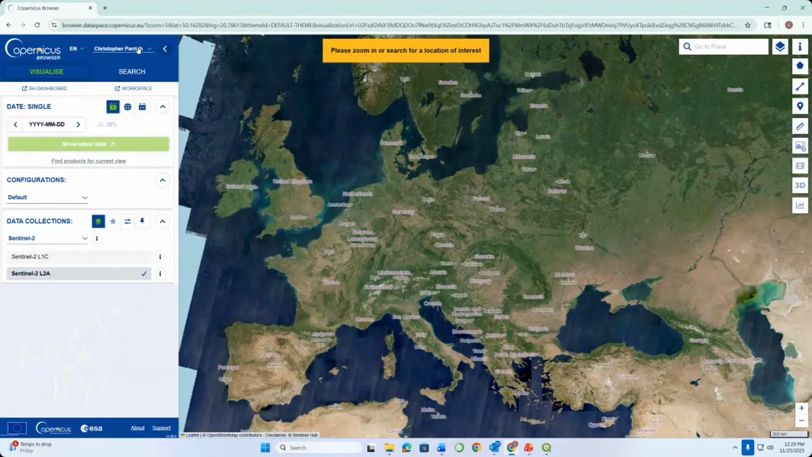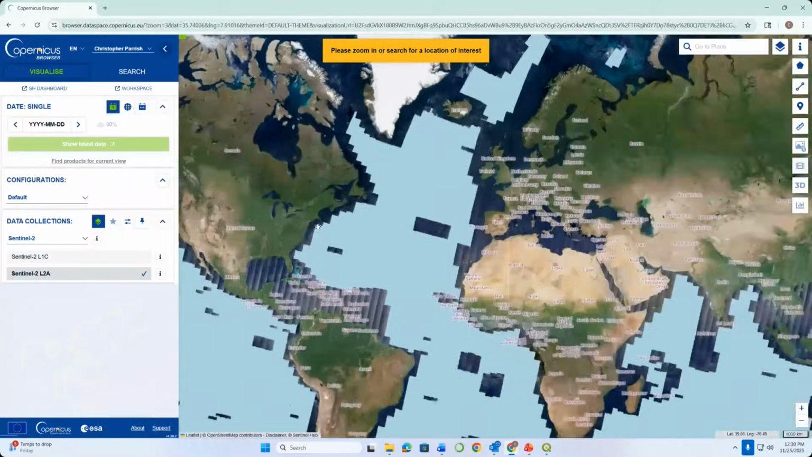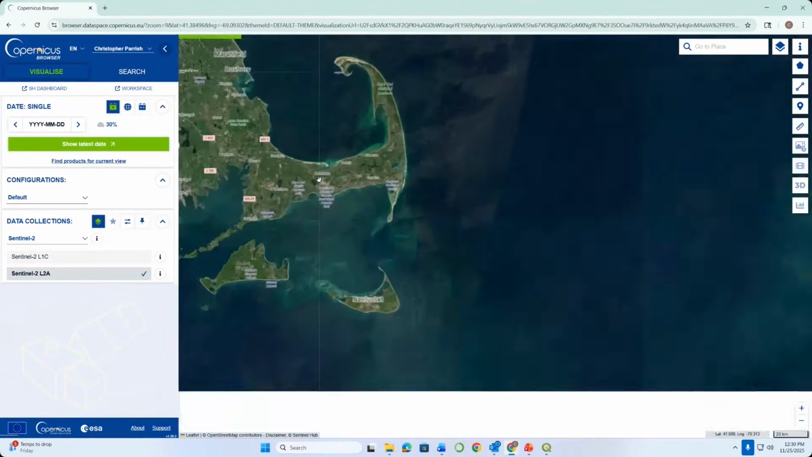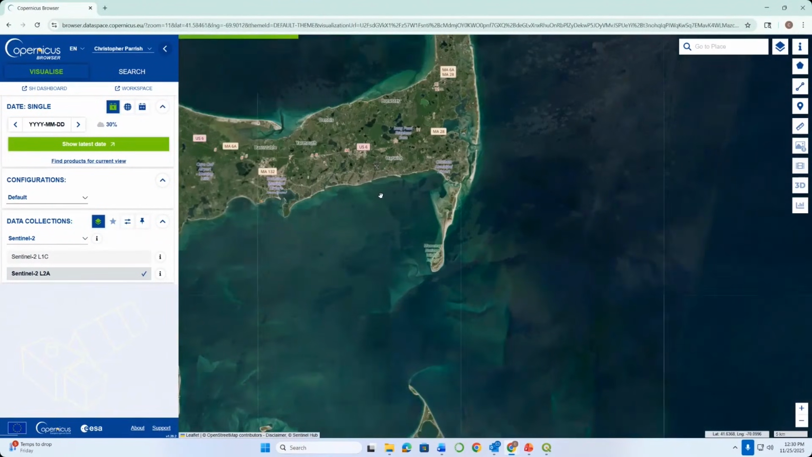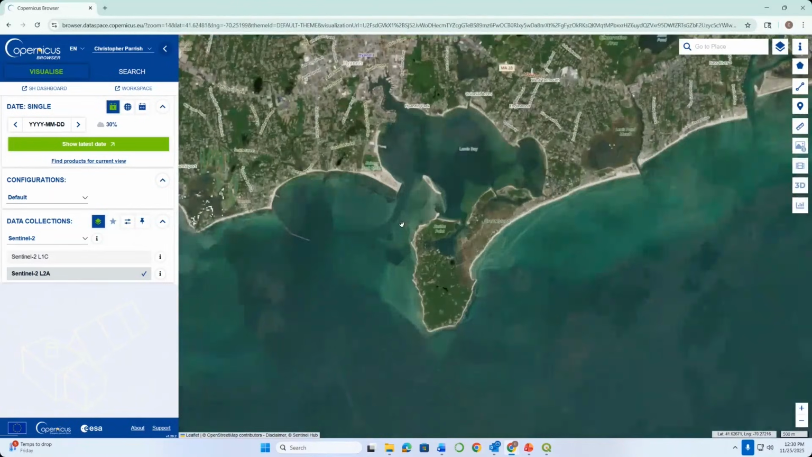Okay, so the next thing I want to do is just go over to our project site. So I'm going to scroll over to Cape Cod and to our Hyannis Harbor project site. At this point, I want to draw an AOI, and so I'm going to use this little polygon tool, and then once I select that, I want to grab the tool next to it that looks like the pencil icon.